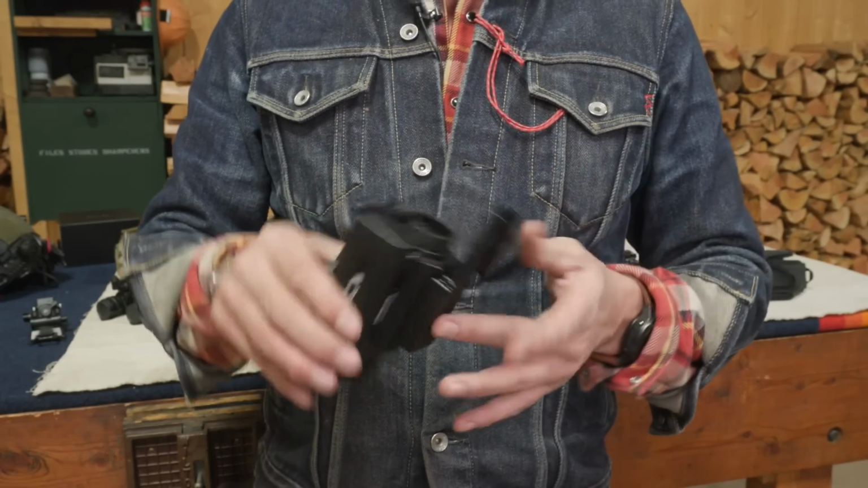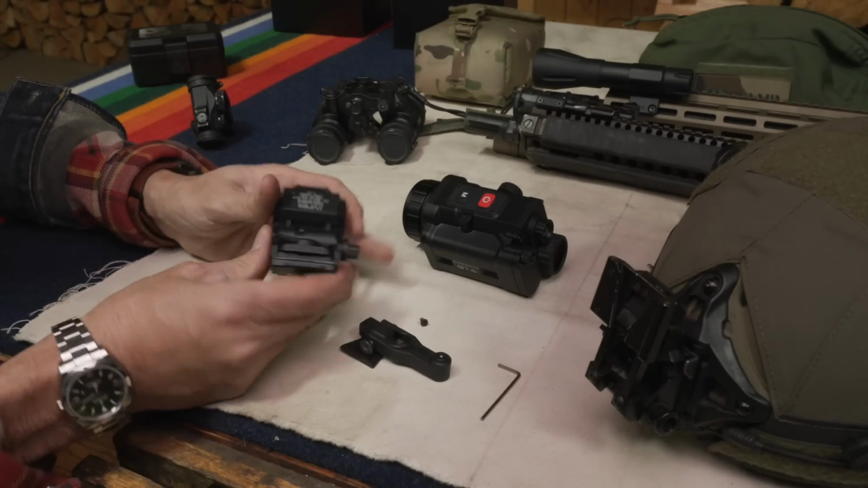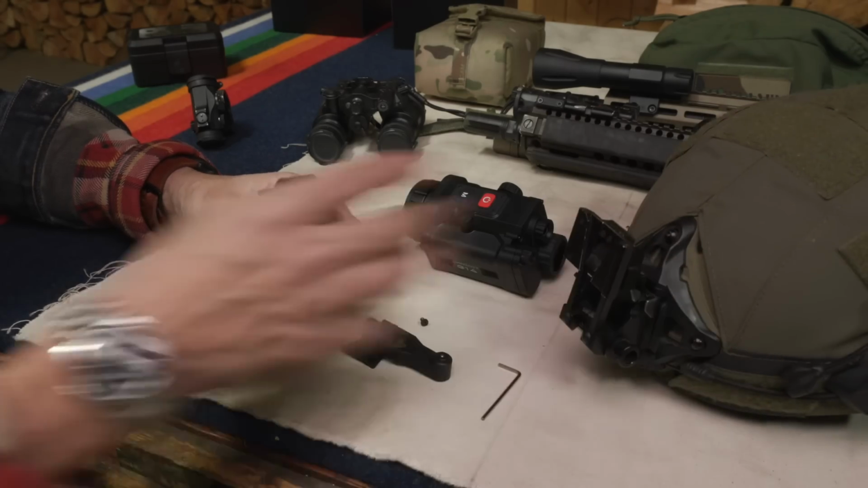Let's take this mount off, and then let's try it on a helmet. Now, this is the helmet mount adapter that also comes with it, and Luke also sent another Wilcox mount. This is the gold standard for night vision mounts. This is the one that I have currently here on my MTek.